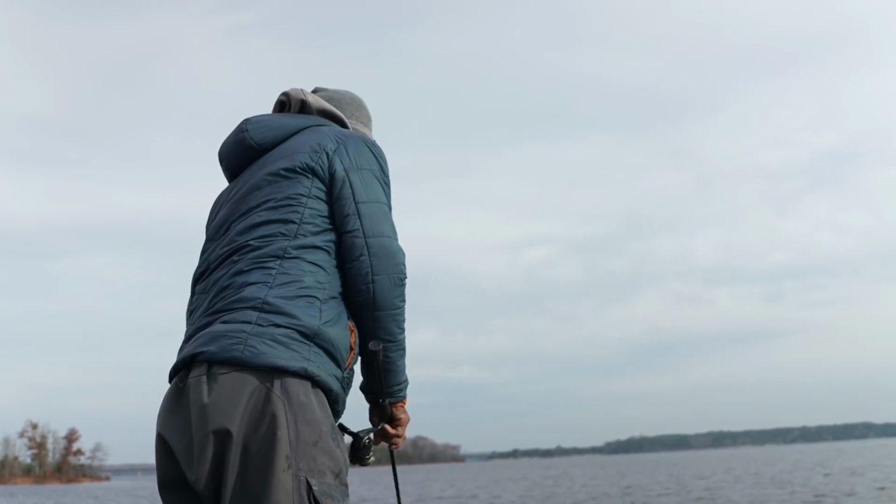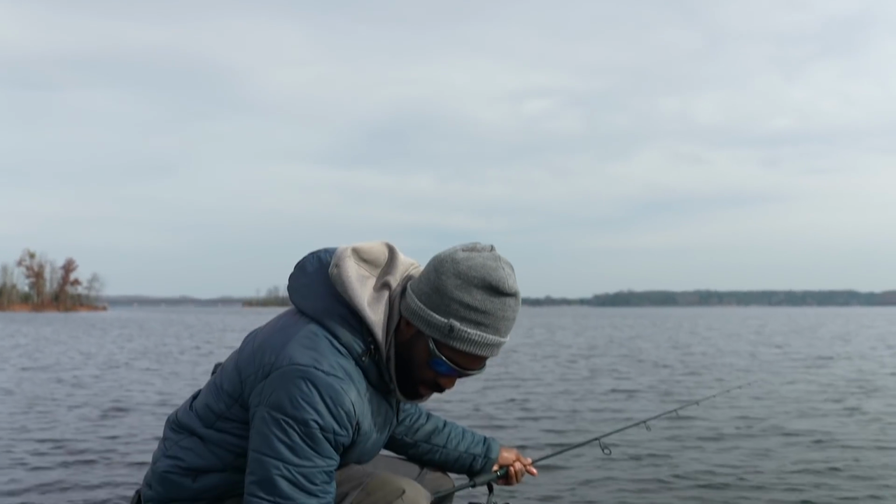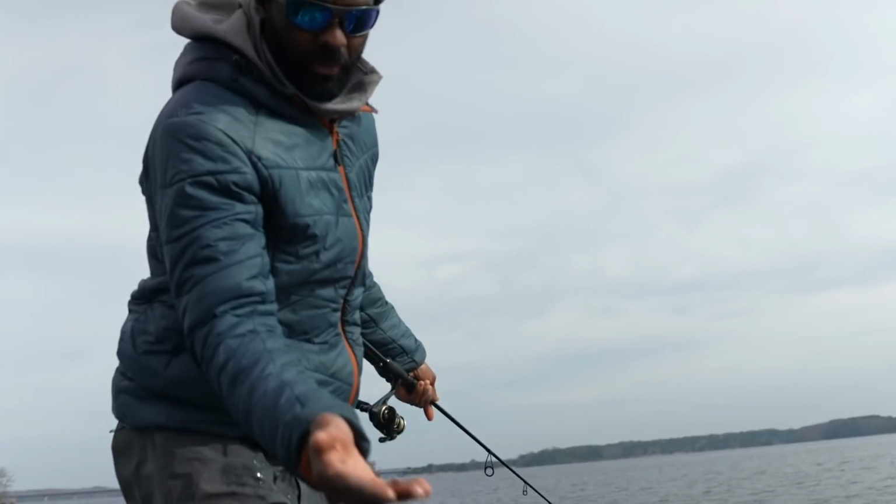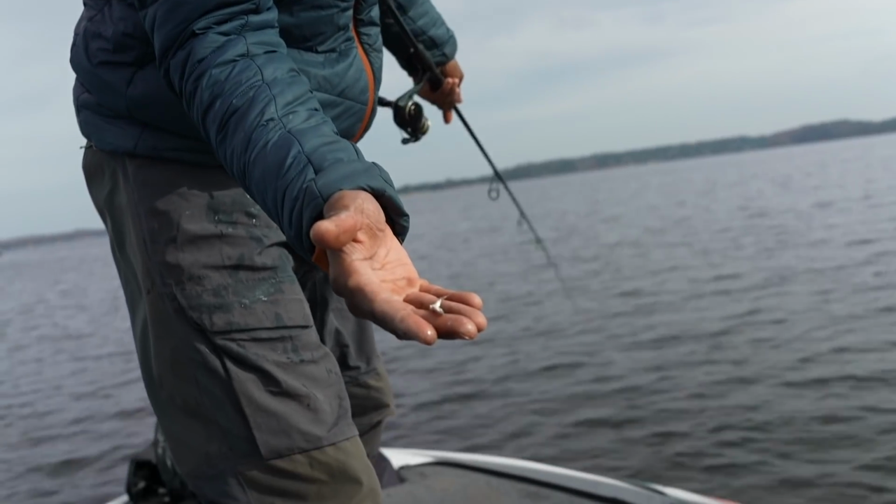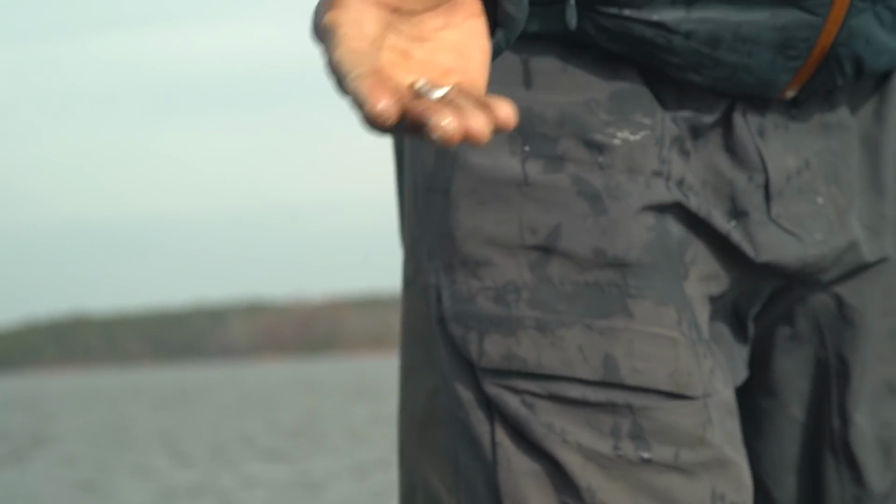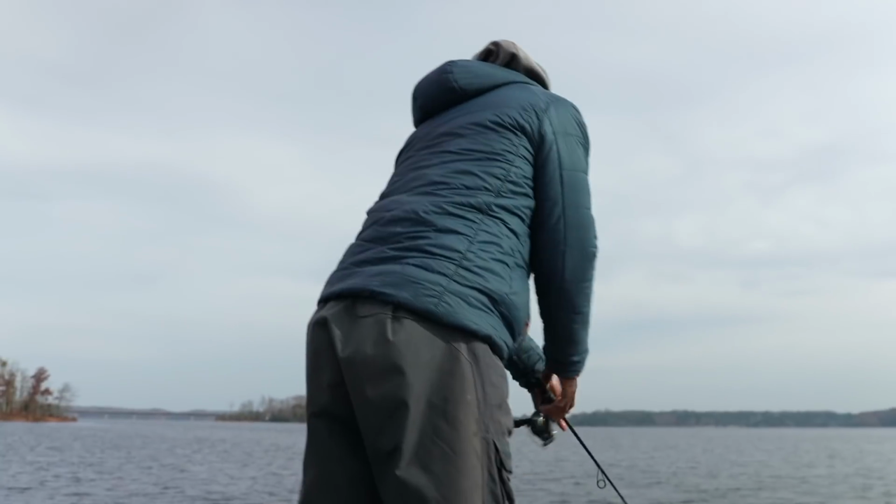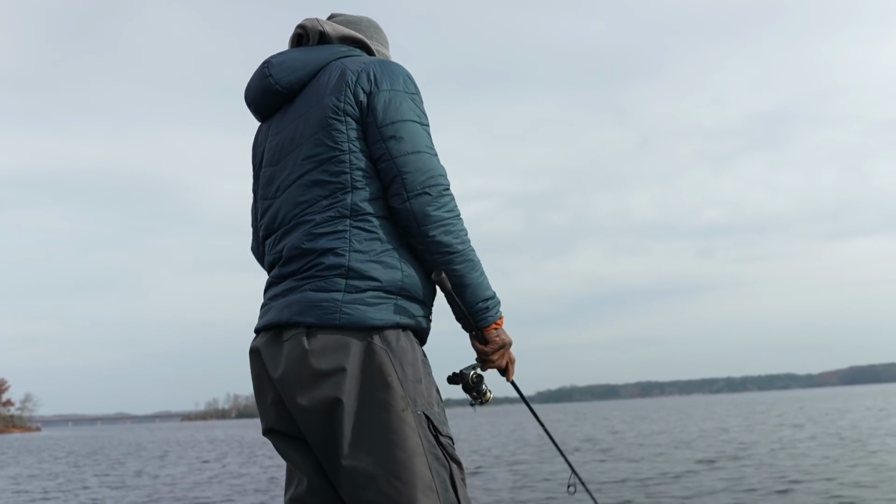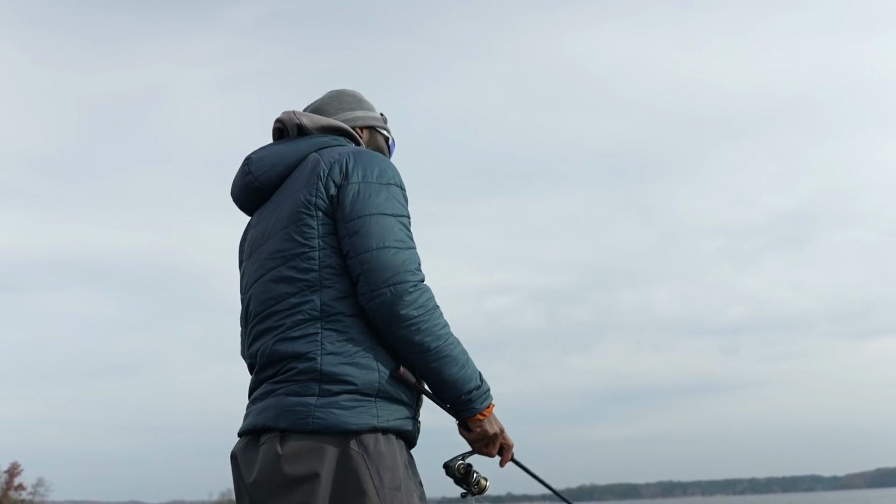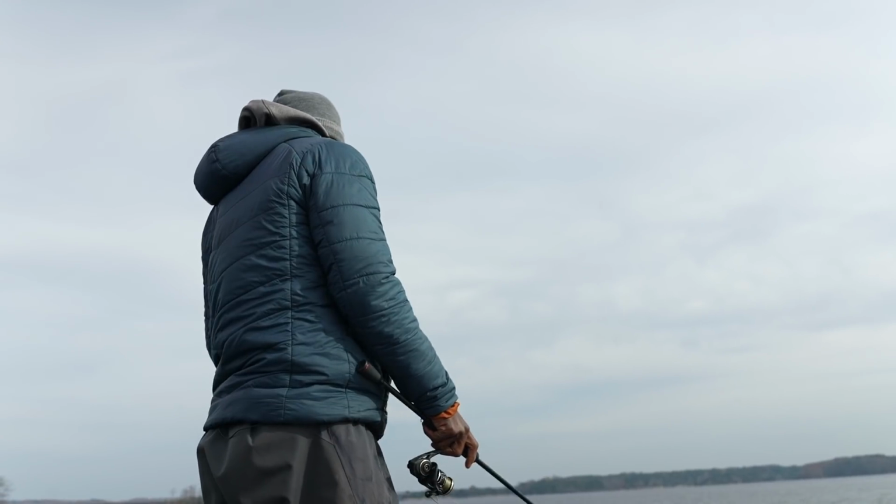I found the bait. That's the biggest thing. You can see the small little shad these fish are feeding on. That's nothing, dude. That's like a little piece of peppermint candy. So if you find the food, you'll find the fish. That's all they're doing right now, is eating. They're not chilling. They're not watching TV. They're not playing Fortnite. They're not on Netflix.